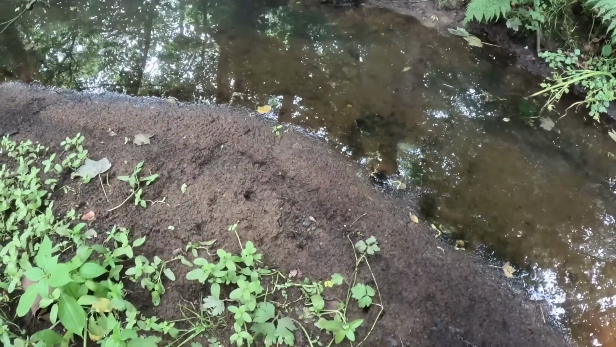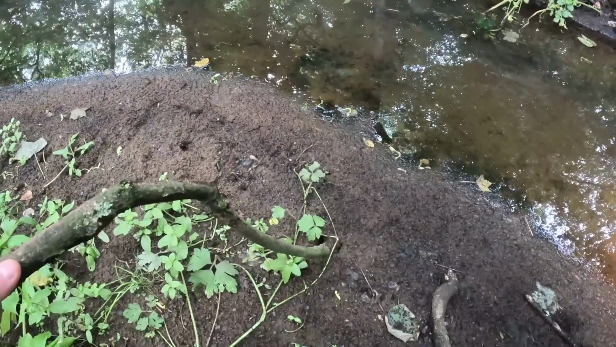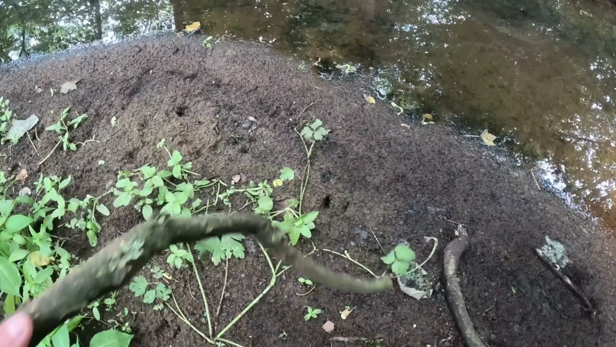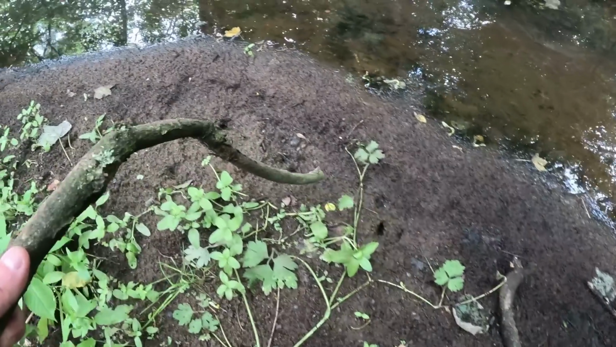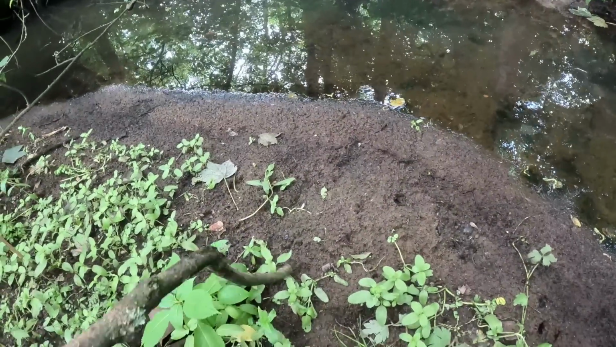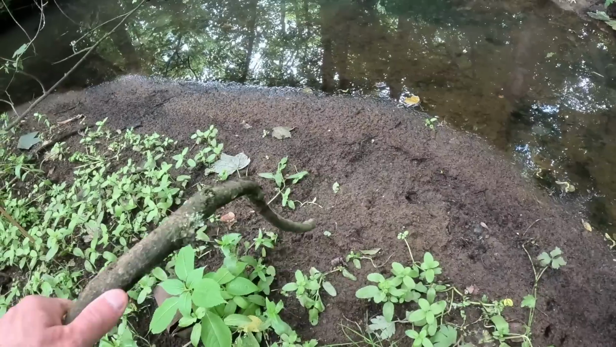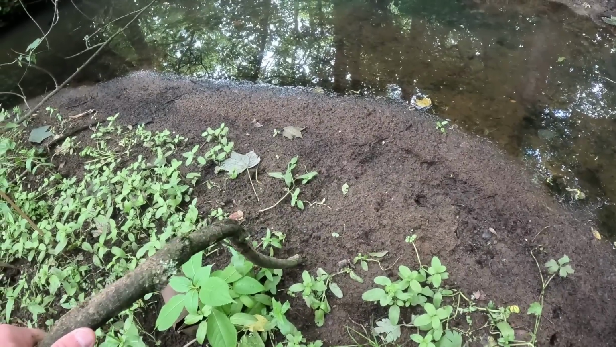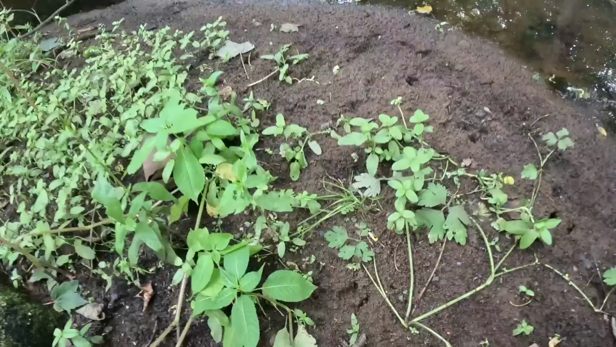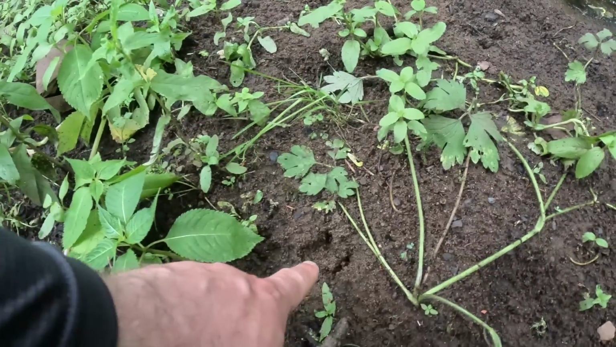Something's been over all this. That possibly could be a deer print. And we've got one here, here, here. Something going on there. That looks like it's probably a fox's print. Another one there.